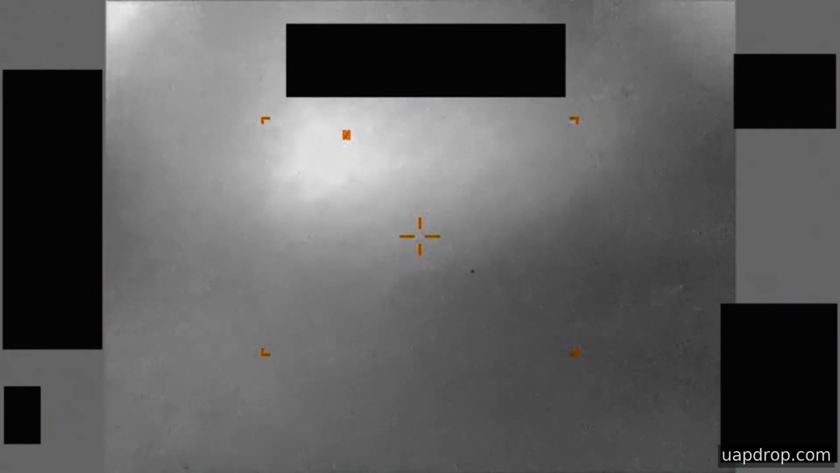On other occasions, the image flashes to black and then returns, with multiple contrast areas briefly appearing and exiting while the sensor tracks them. The clip shows tracking behavior and intermittent sensor interruption, but it does not include additional instrumentation, overlays, or external commentary within the footage itself.